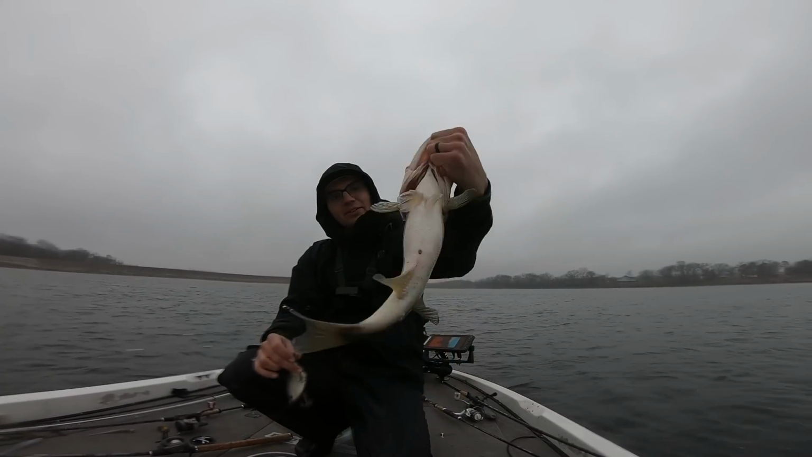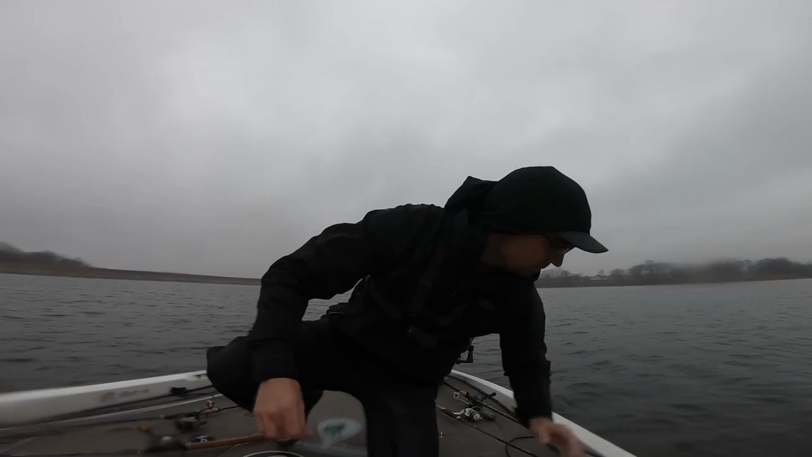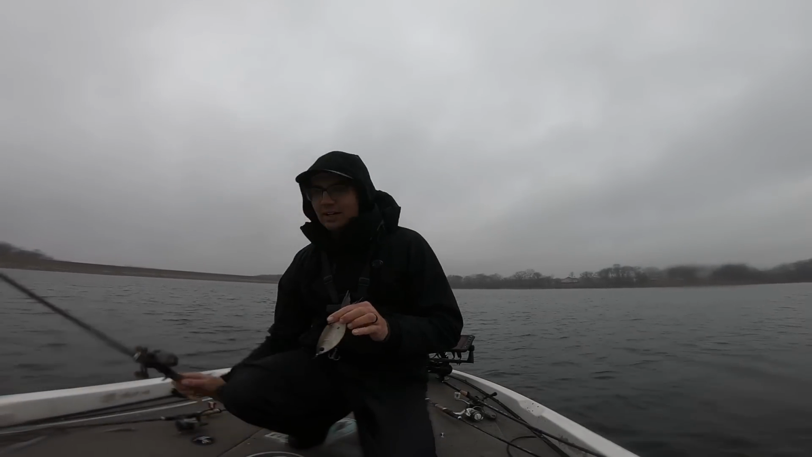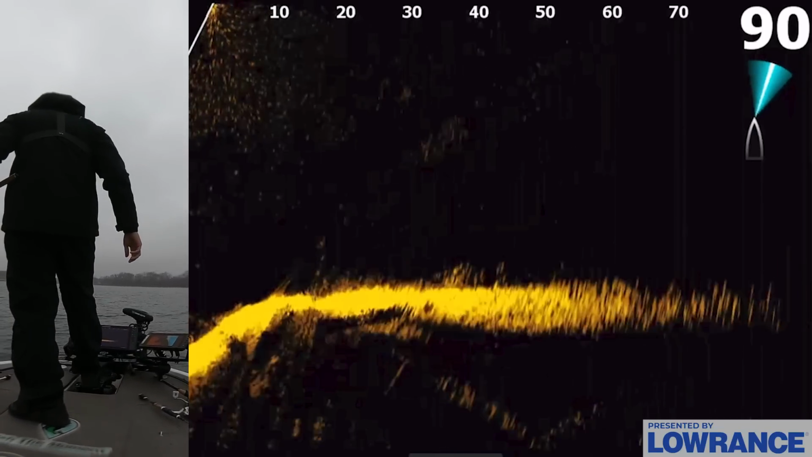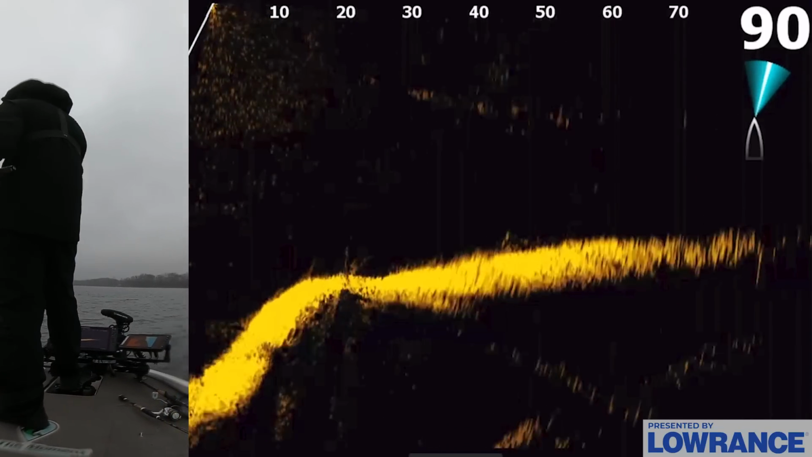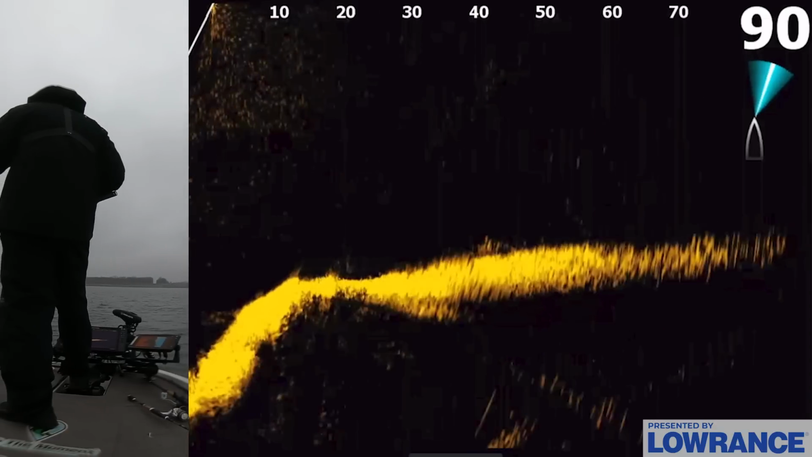You can see they're barely visible down there on the bottom, but if you can pull them up with that glide bait on the bottom and you work it pretty quick, they'll come eat it. I mean, that's kind of the trick right now. I can't get them to bite anything else aggressively.